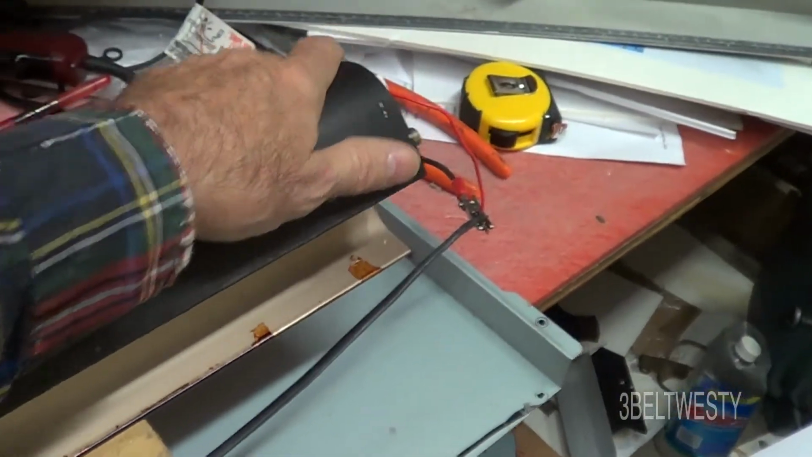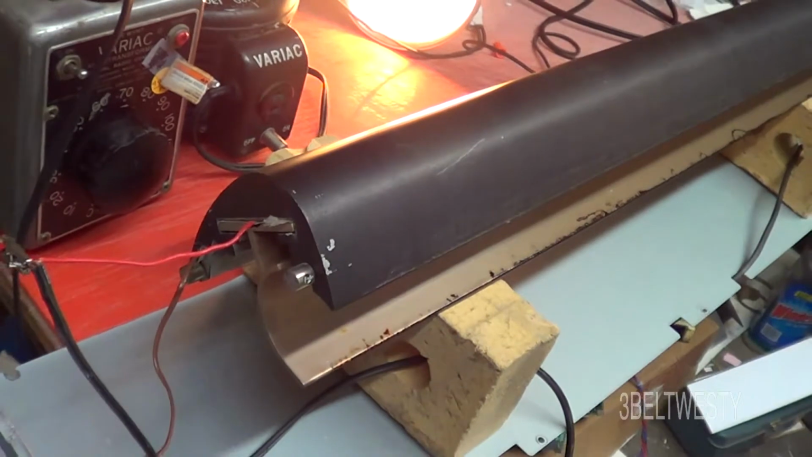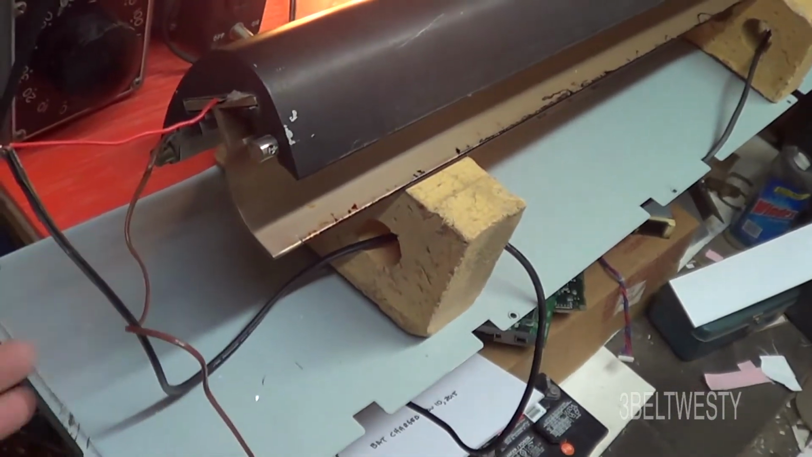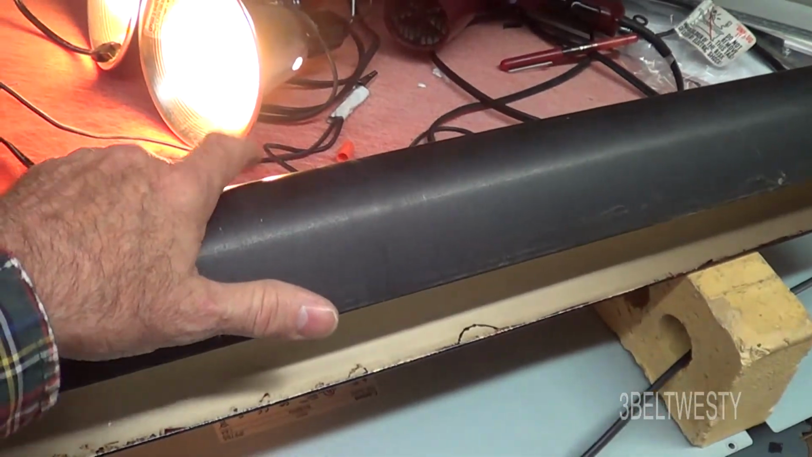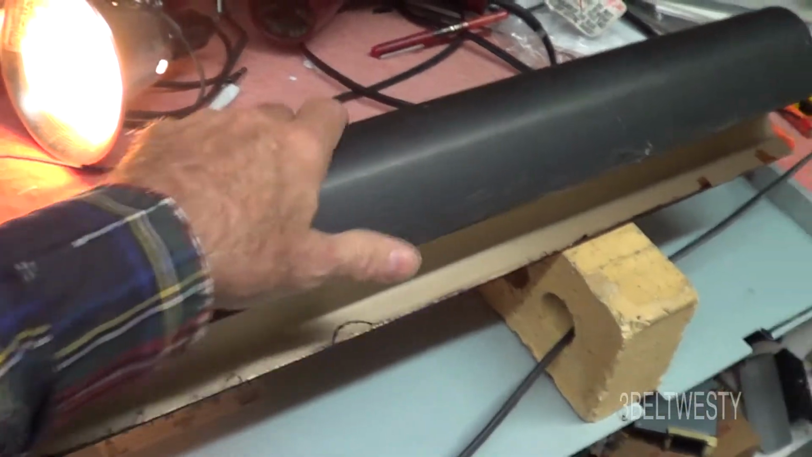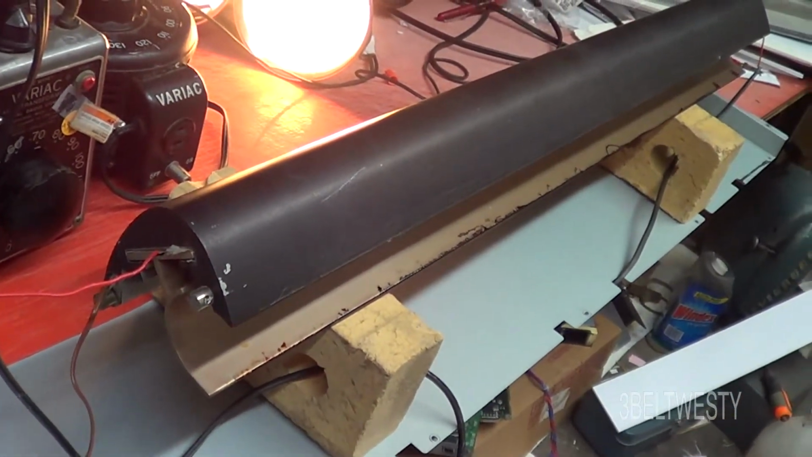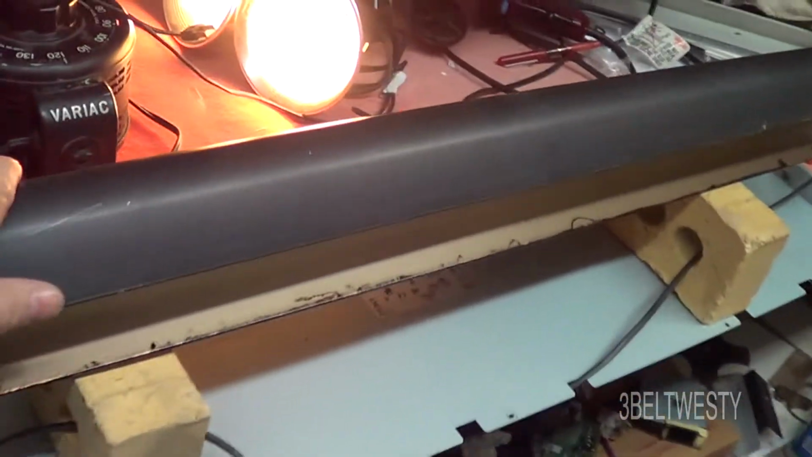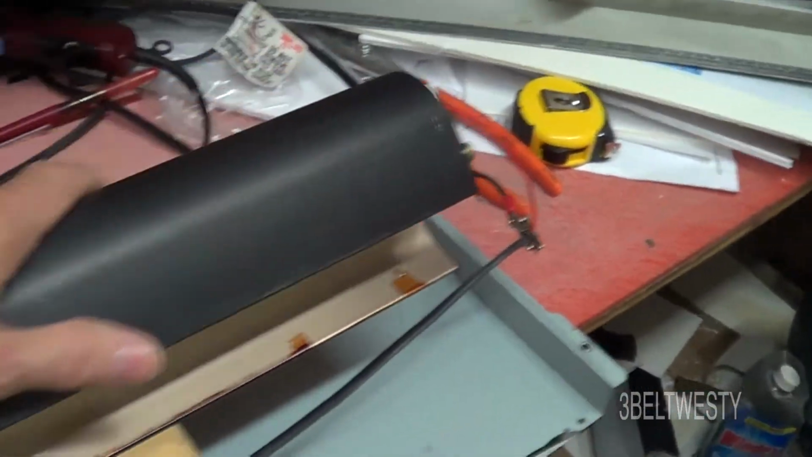I called the factory years ago about it. They said they almost never replace the elements, and so if it's the temperature control, all this has got is one sensor, and so it's closing the loop right in here, on and off, or pulse width modulated or something, and all it has is two elements. So my first thought was that it's probably the element shorting out, so only one part of this was working. This is getting a little bit warm.